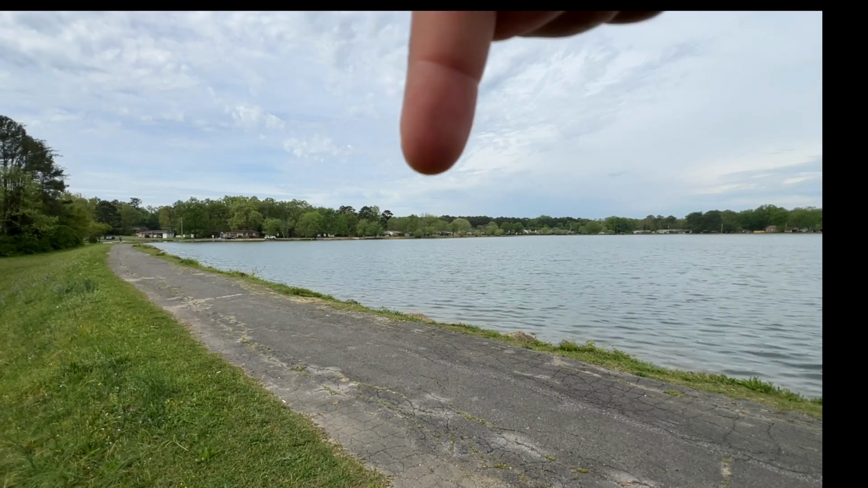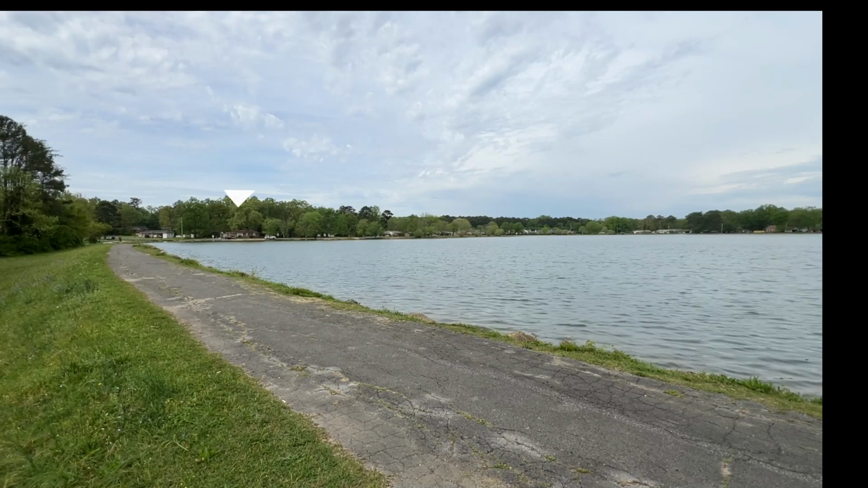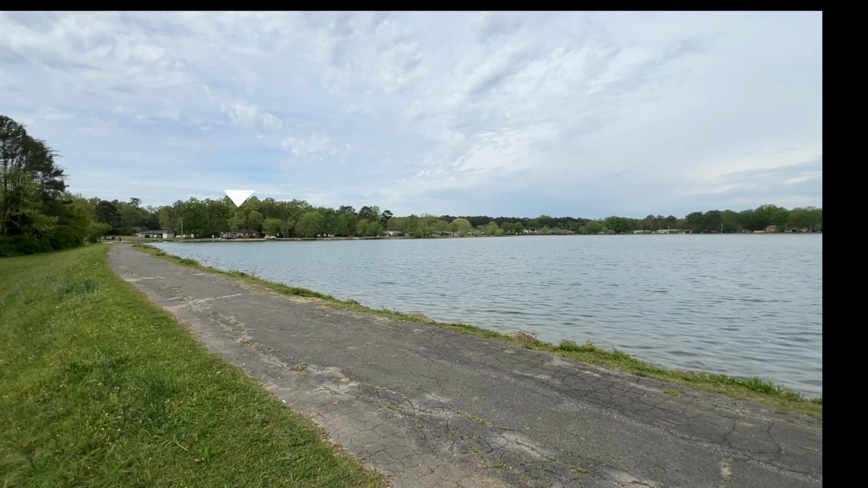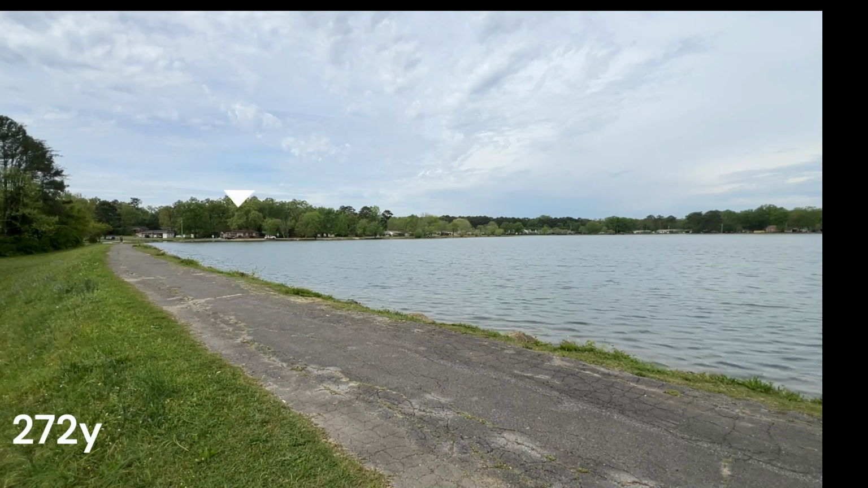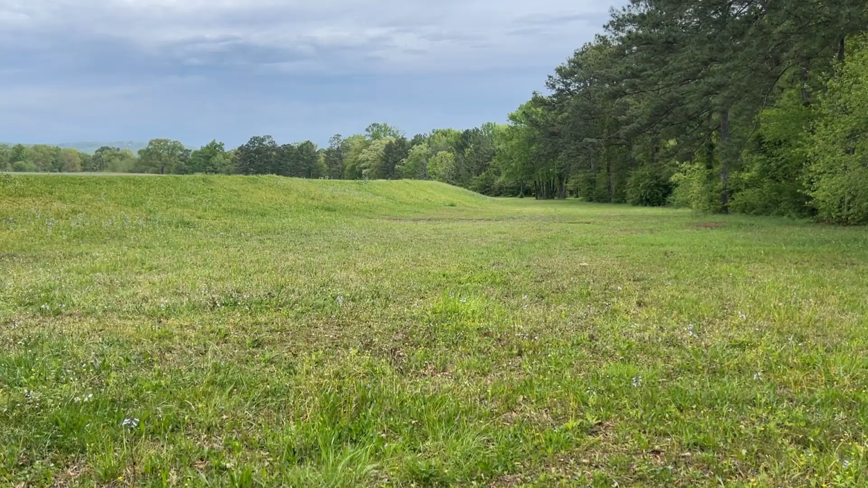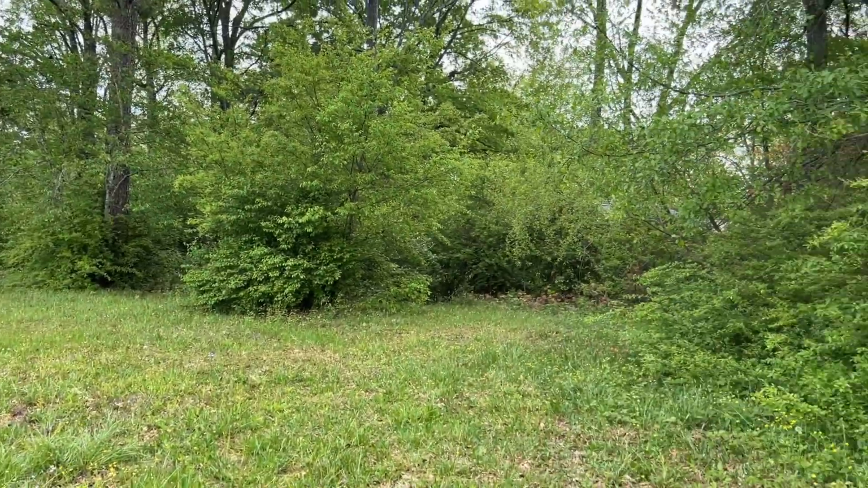Now we're gonna range this house right here. That house is 272 yards. Okay, the next thing that we're gonna do, I'm gonna pan right so you guys can see. We're on this tree line, okay?